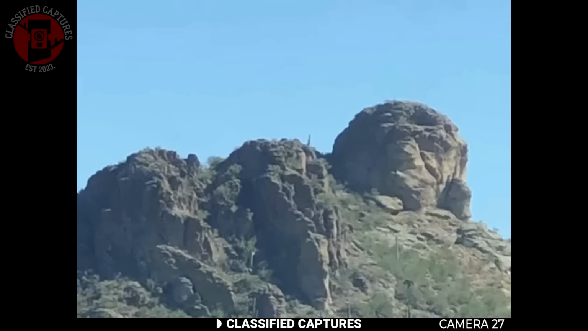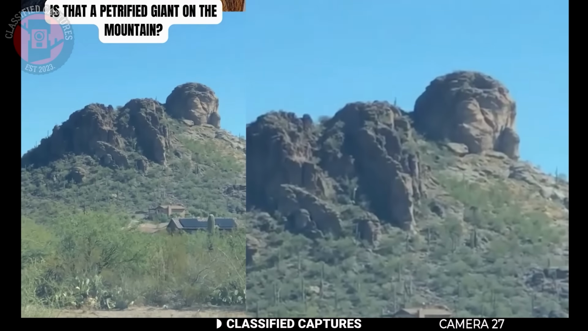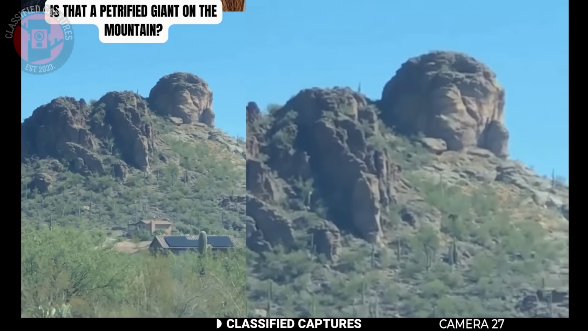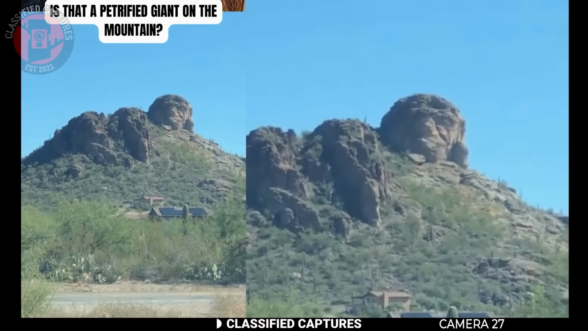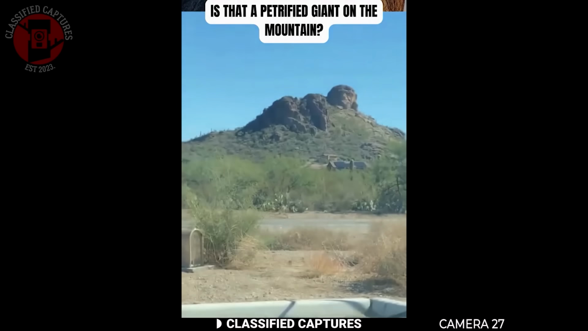Skeptics, on the other hand, argue it's pure pareidolia and that erosion, weather, and rock fractures can easily create shapes that look like facial features from a distance. If the theory is true, it will rewrite history as we know it, but as of now, there's no solid evidence beyond photographs and videos like this.